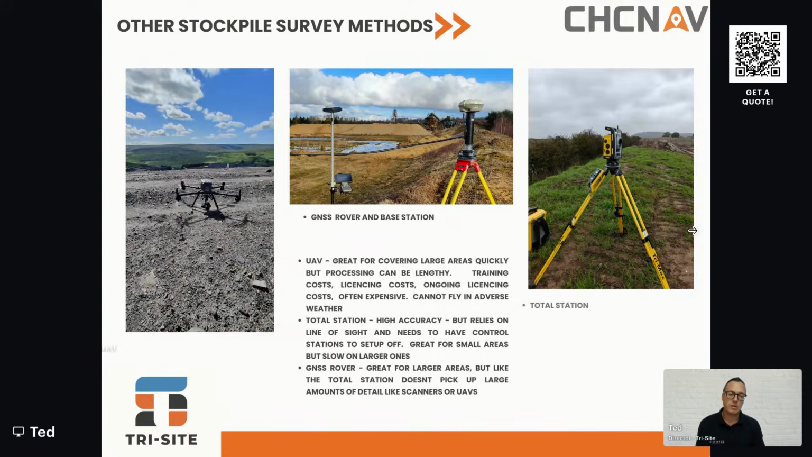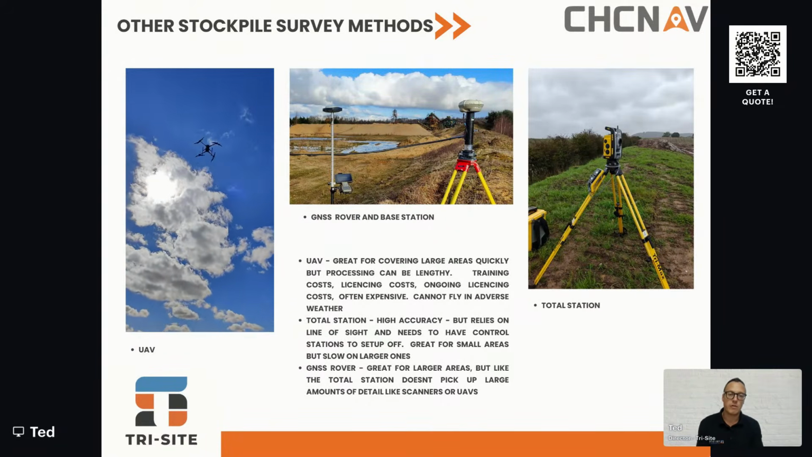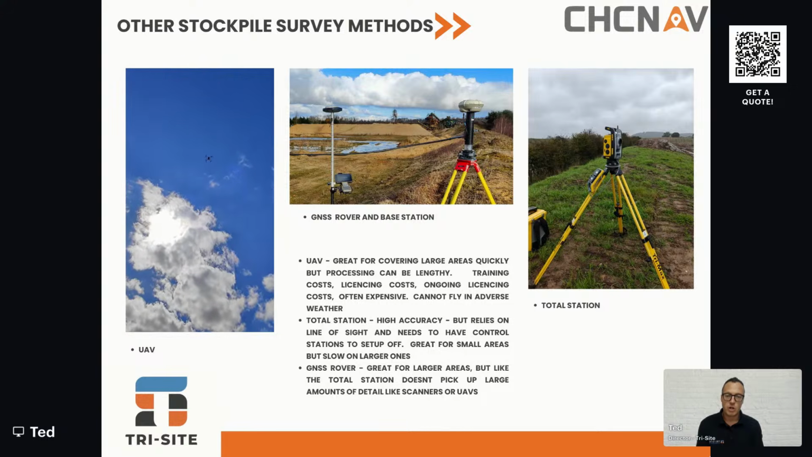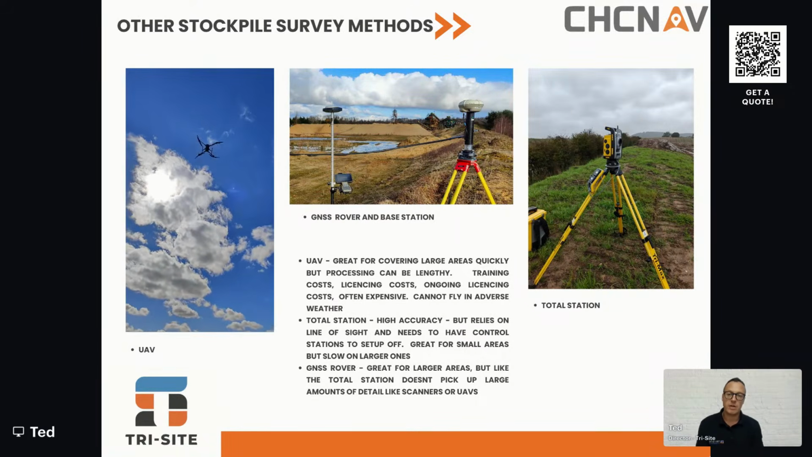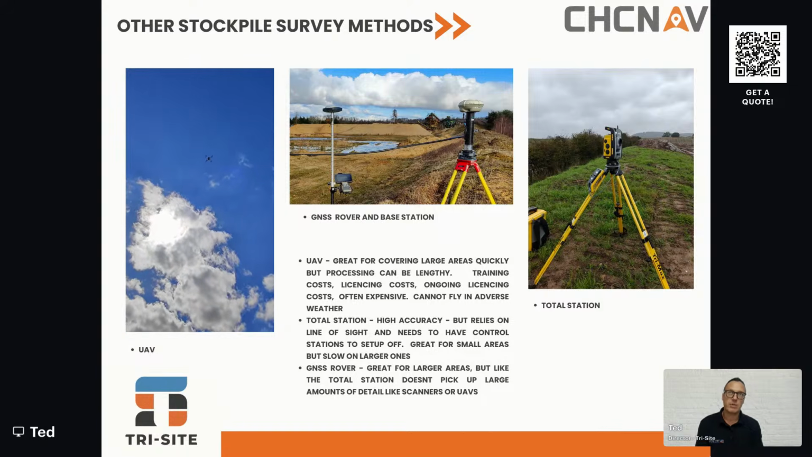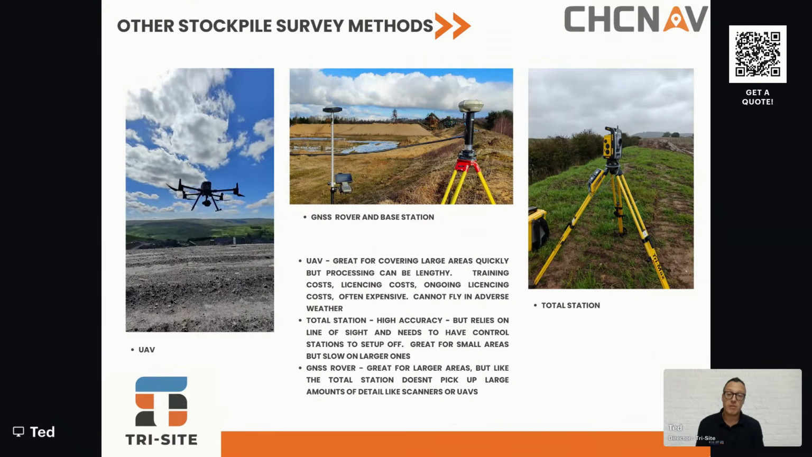So obviously there are the traditional methods that we've all used so far. There's the UAV, with photogrammetry or LiDAR, which is a fantastic option, and it can cover huge areas very quickly. But there are downsides to it, such as the processing can be very lengthy.